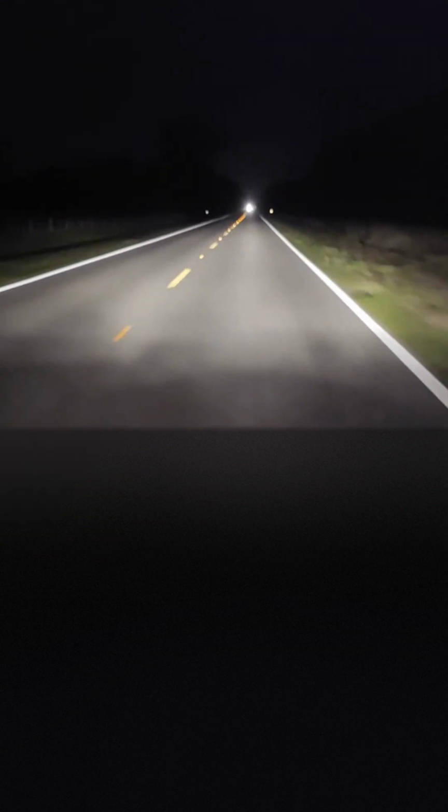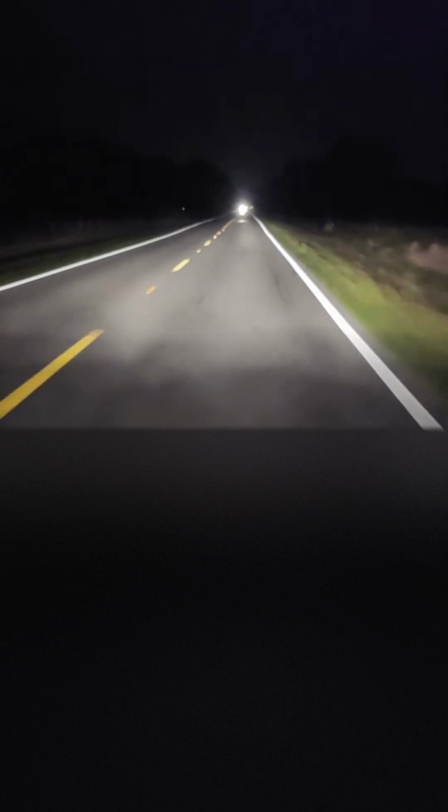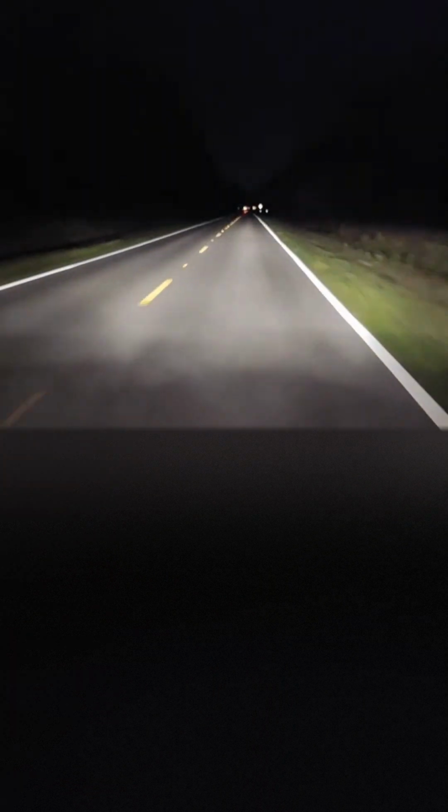It's always amazing to see some of these houses way in the distance. You guys can't see it, but out in the middle of nowhere, and they got all their lights on. That's all you see are the lights. You can't really make out the house or anything, but during the daytime, you're like, wow, that's a beautiful house. It's a beautiful area out in the middle of nowhere.